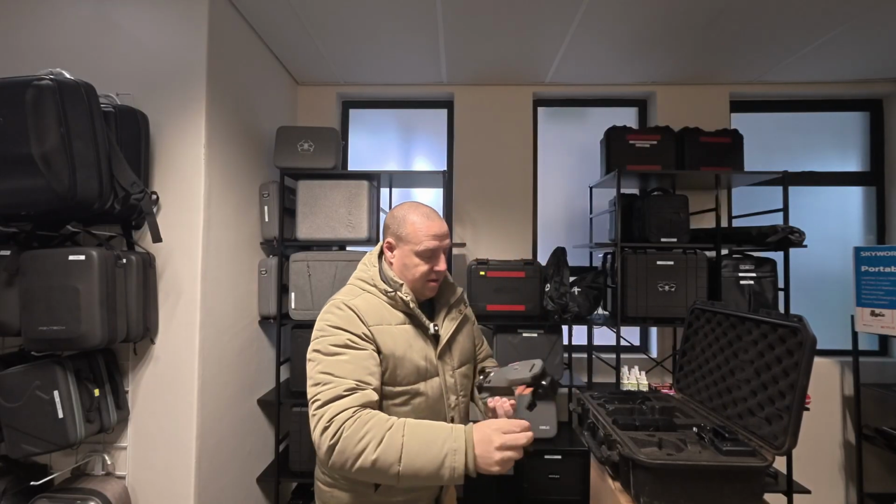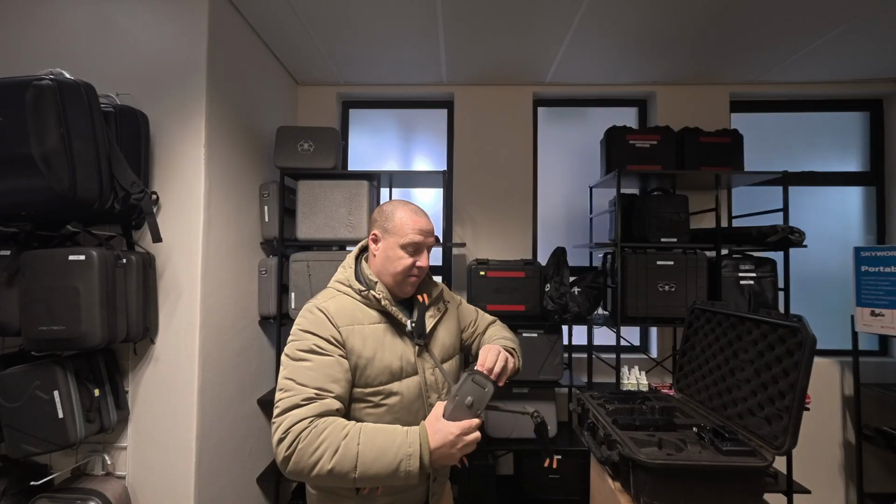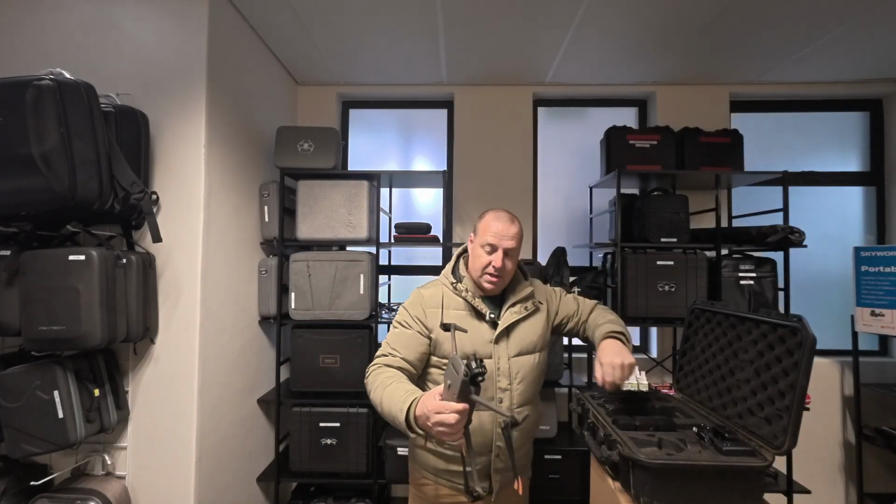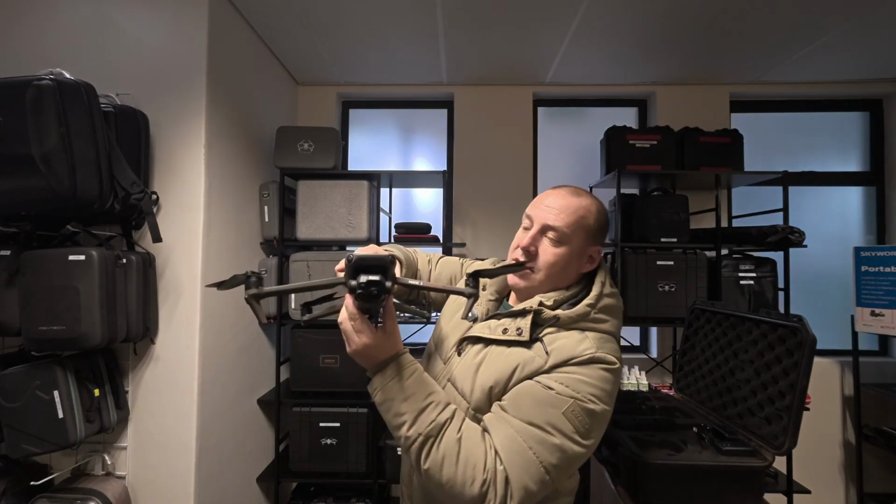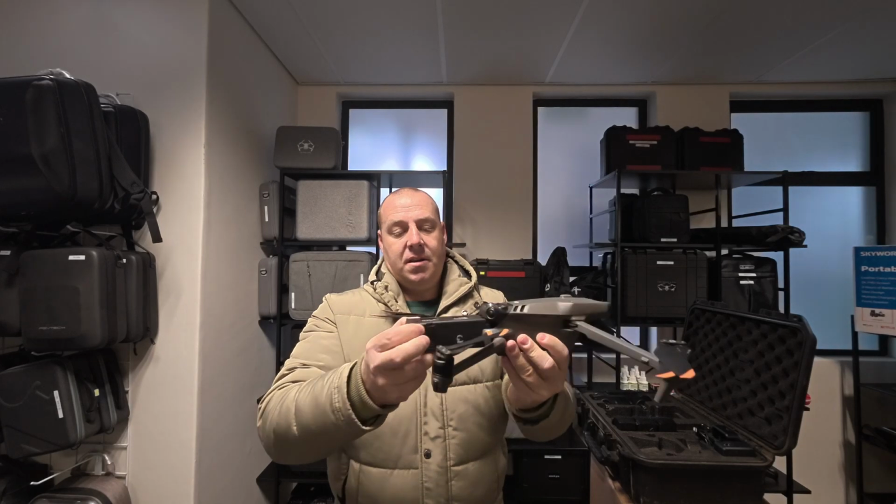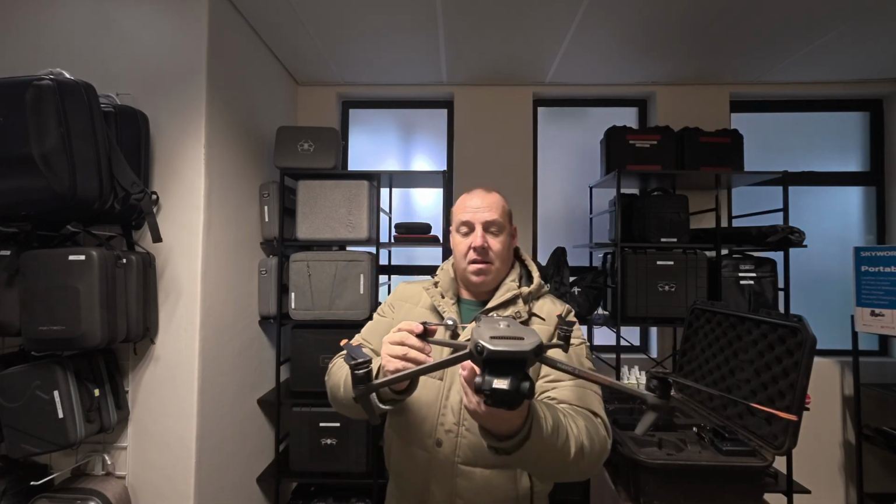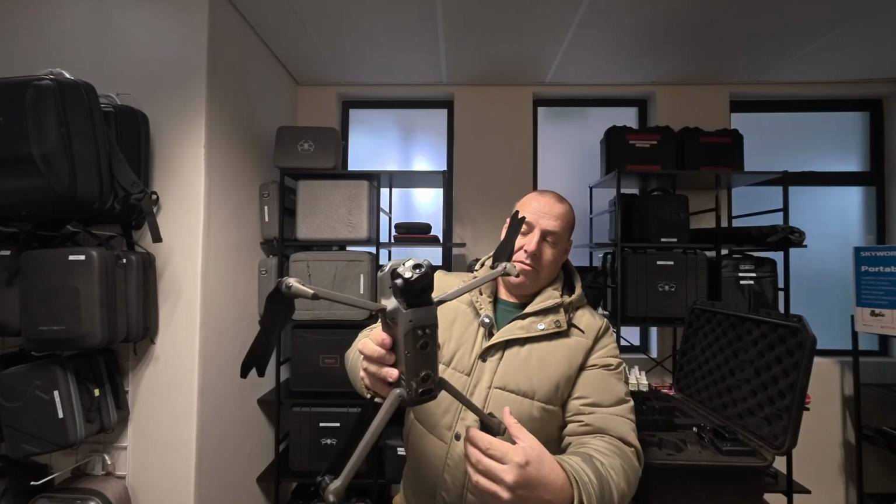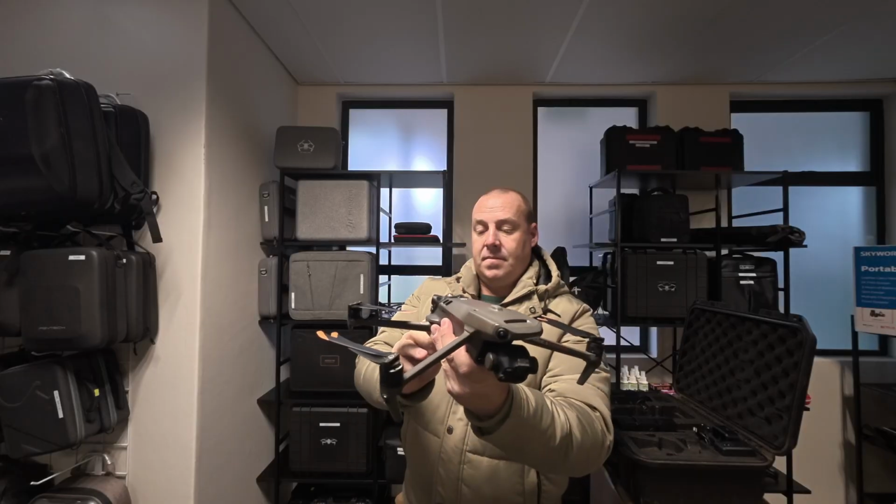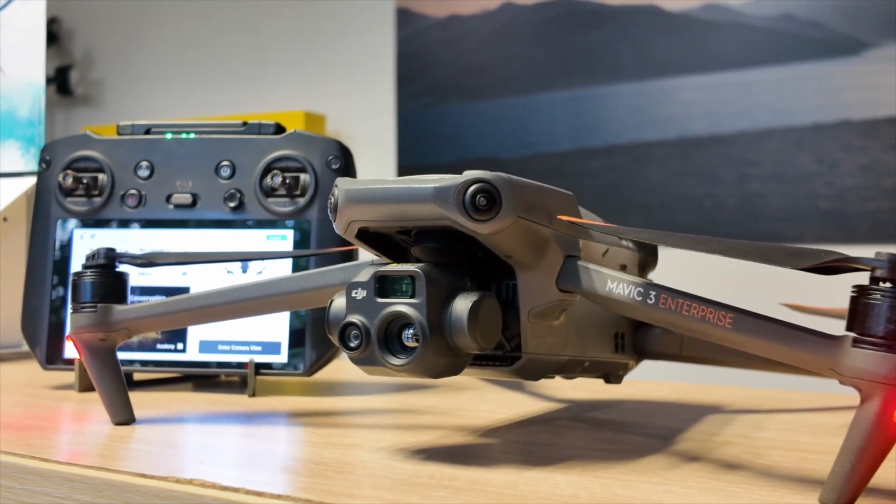And then here we've got the Mavic 3 thermal. Let's quickly have a look at that. Gimbal guard just to protect it while you're in transit, and then you've got the machine itself. It's a beautiful machine. It's got a nice big battery on it to keep you flying. Just a really nice machine overall. Let's get this guy pumped up and ready.